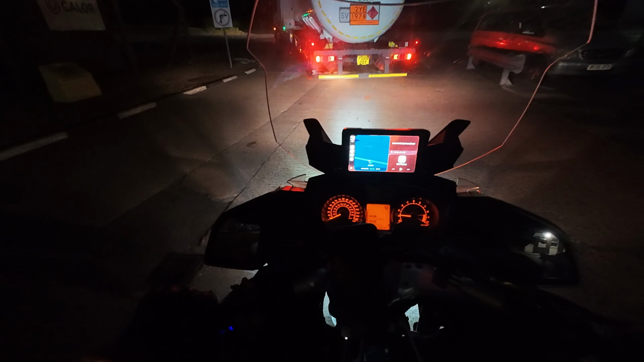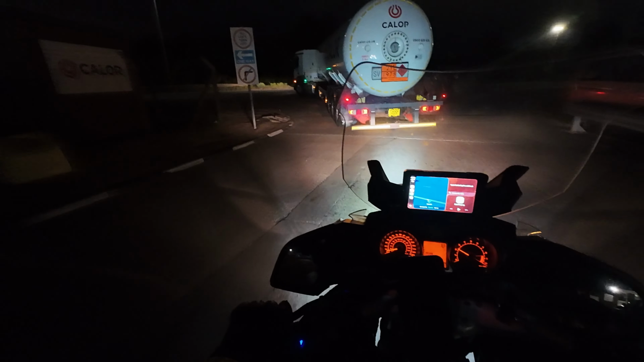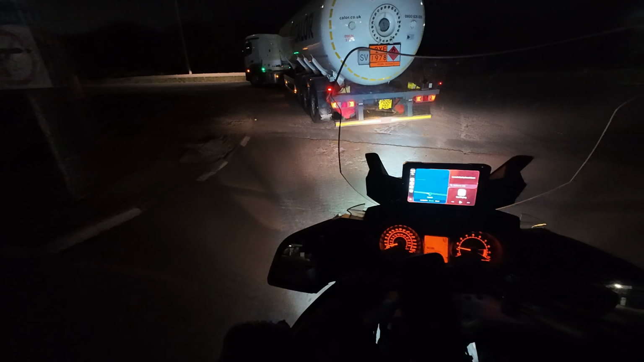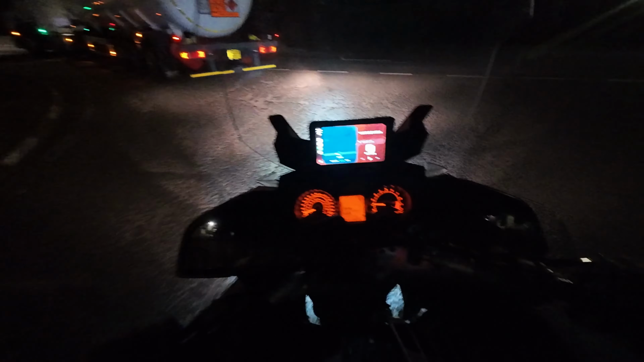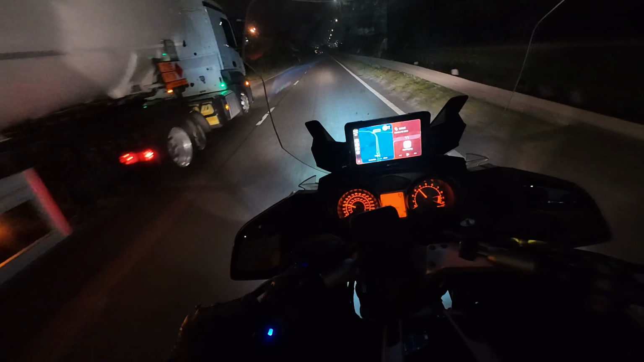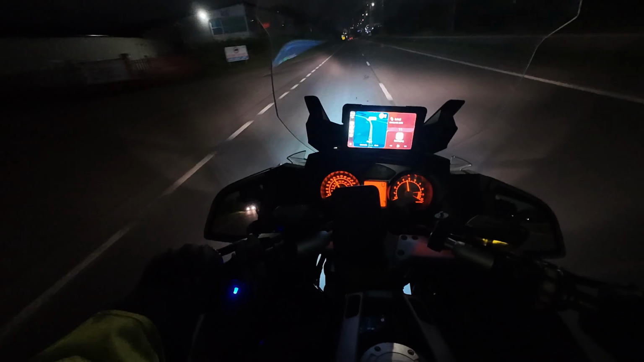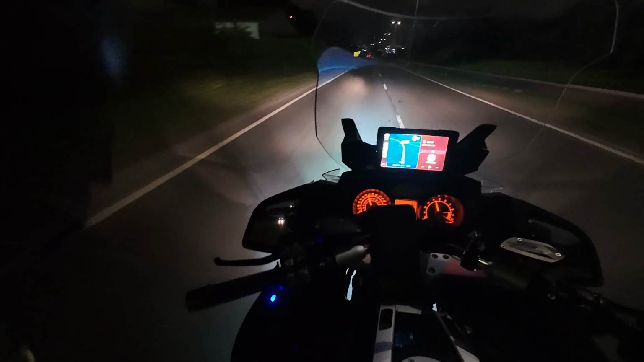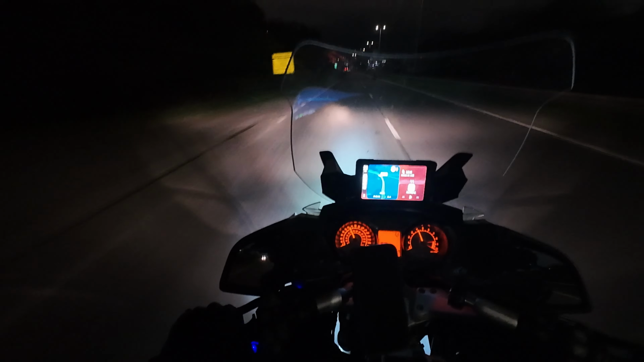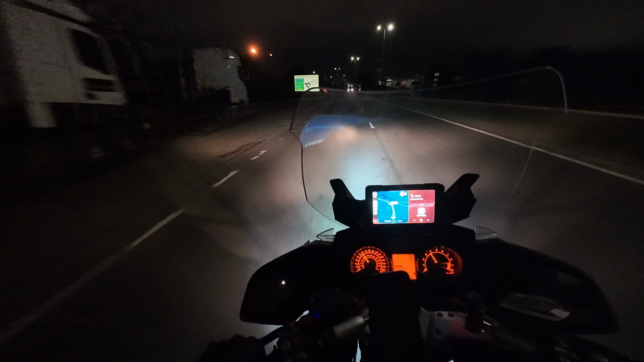I put it just in case something's closed and stuff like that, because you never know. At night, I've just had a few road closures on the A1. So yeah, let's see what it takes to commute at night.